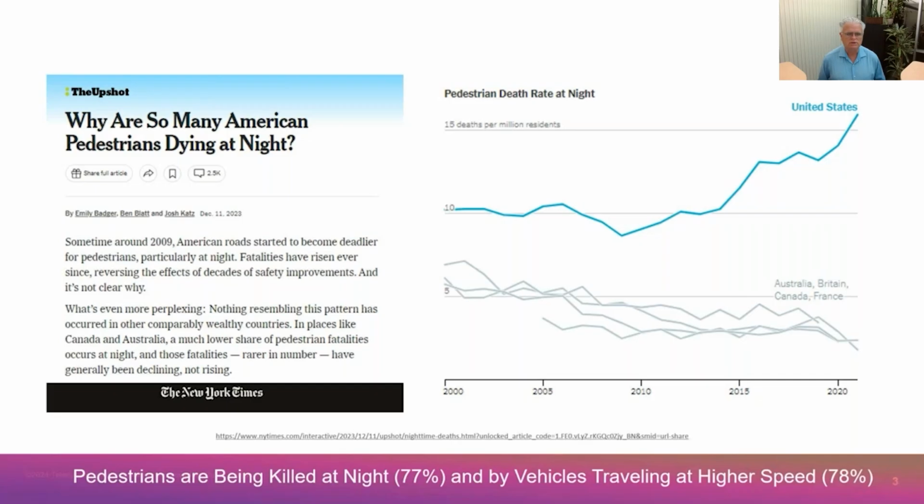And in the US, we tend to drive larger vehicles, so SUVs, trucks, and the like. So when we're distracted and lose sight of the roadway and have a collision, unfortunately, the results are much more deadly. So that's the problem that we're trying to address.